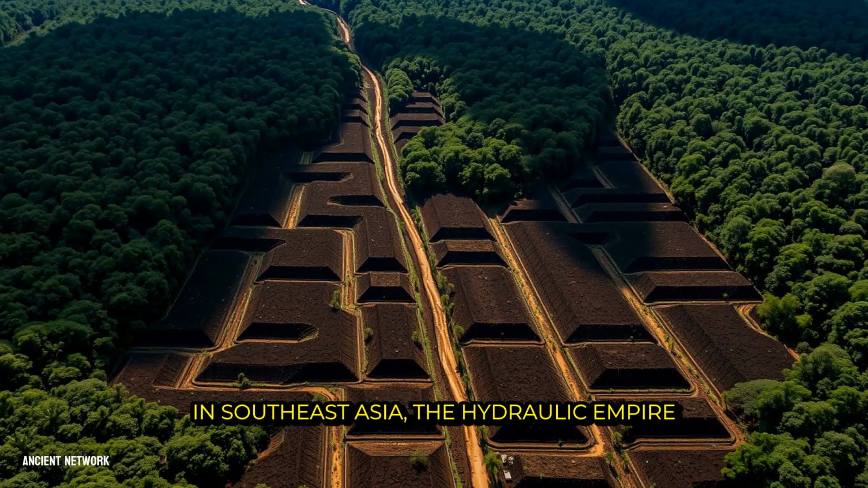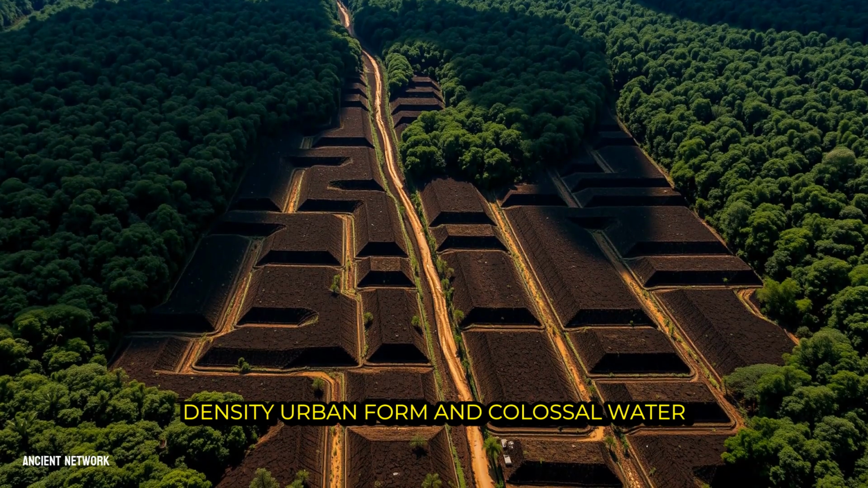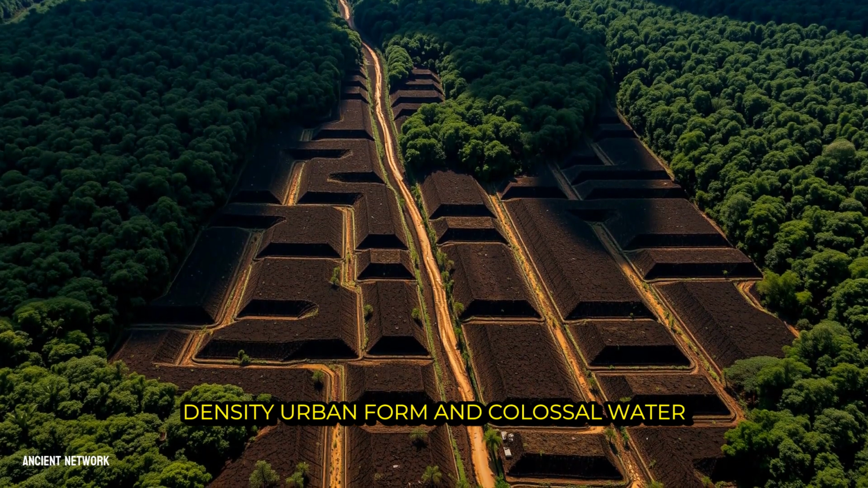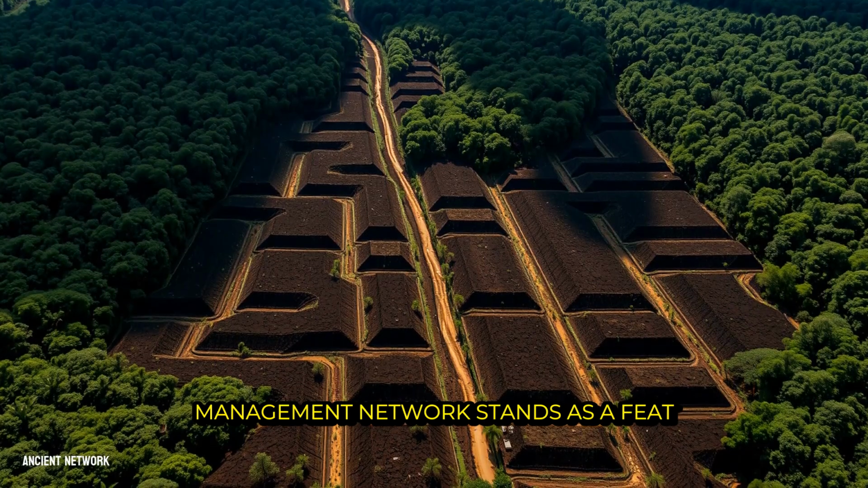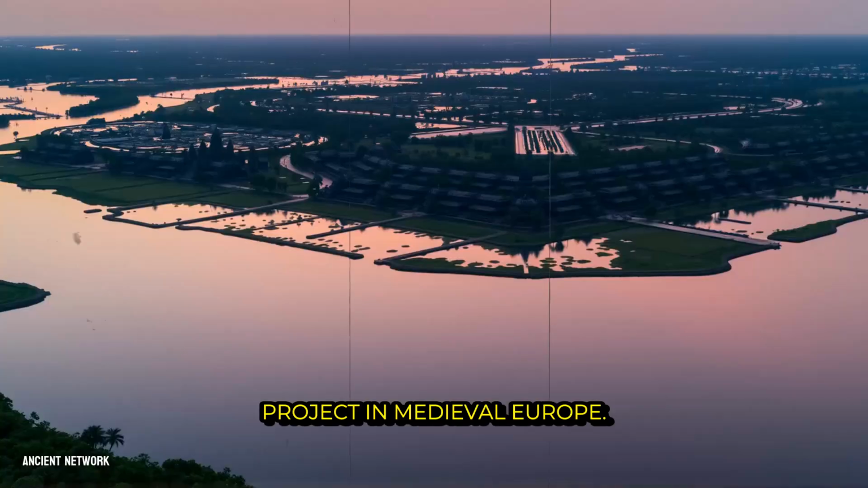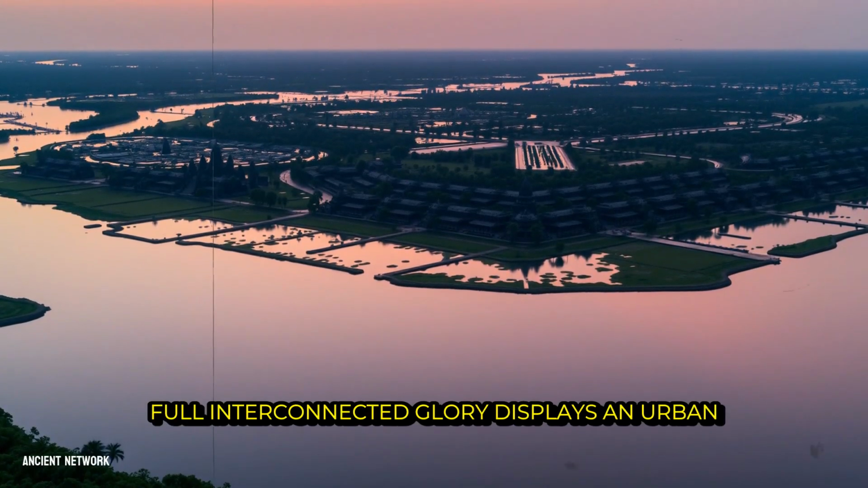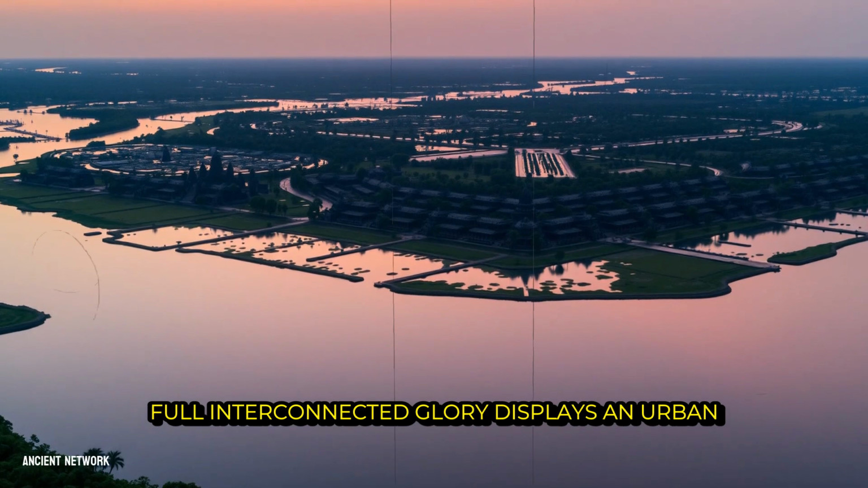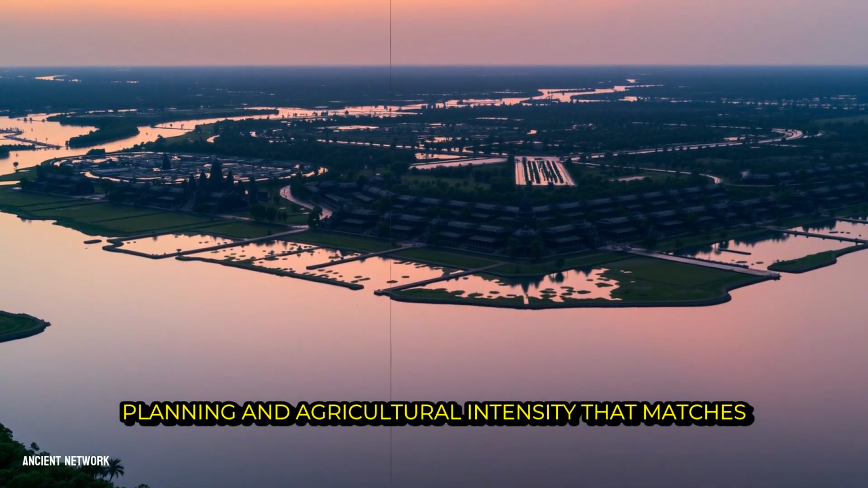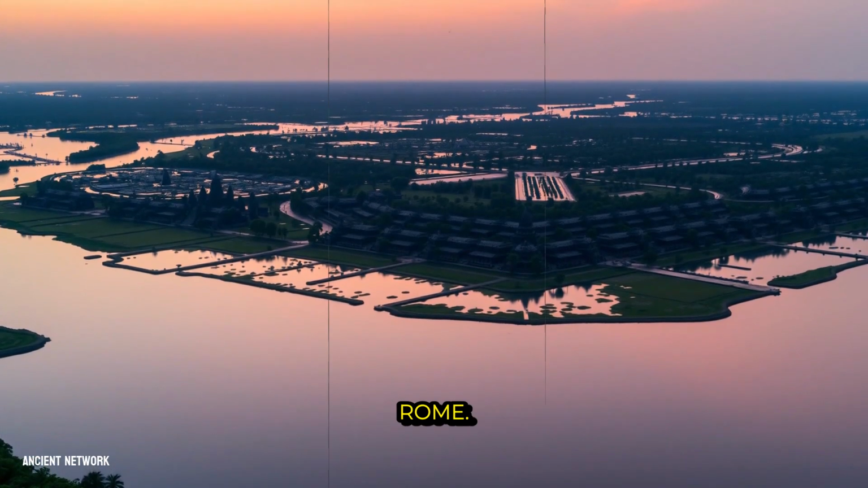In Southeast Asia, the hydraulic empire of Angkor, with its sprawling low-density urban form and colossal water management network, stands as a feat of engineering that rivaled any contemporary project in medieval Europe. The Maya world, revealed in its full, interconnected glory, displays an urban planning and agricultural intensity that matches the complexity of ancient Greece or Rome.